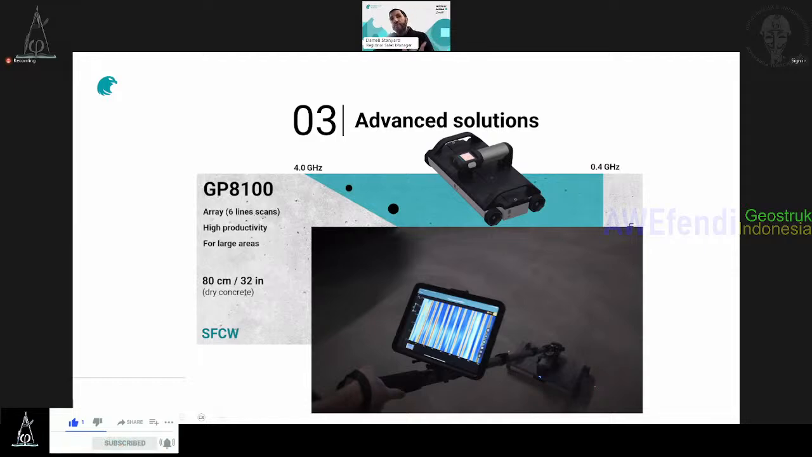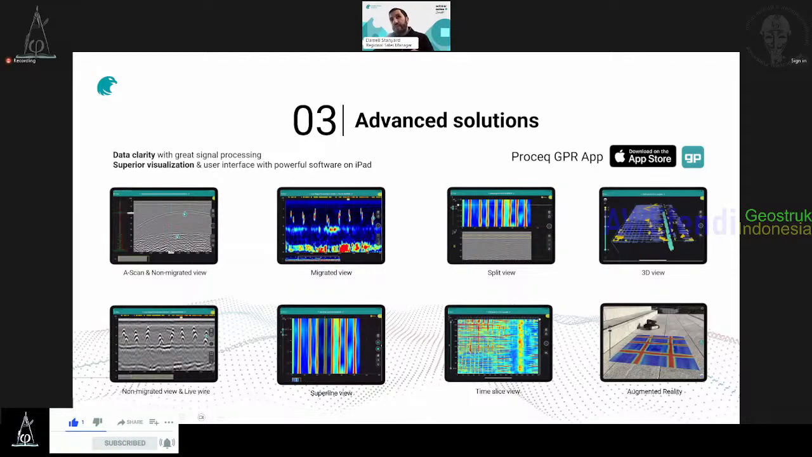So the software here is what we call advanced solutions for GPR in the construction industry. You have so many views available in the field directly in a super clean, super nice visualization. As I mentioned, you have the A scan and the B scan. You also have the migrated view, the plan view, the C scan with the 3D view, and the time slice view that I will explain in many examples. And you also have augmented reality.